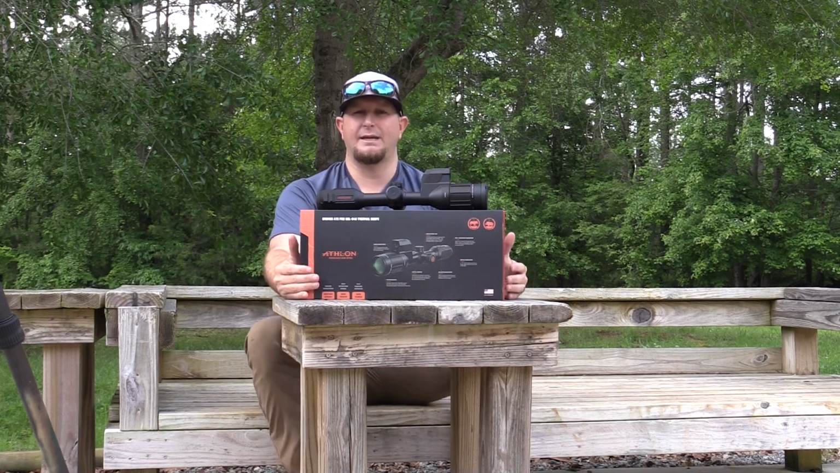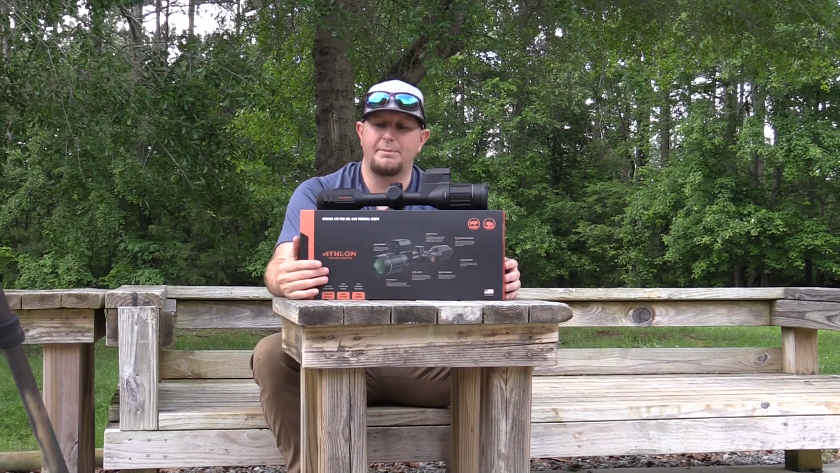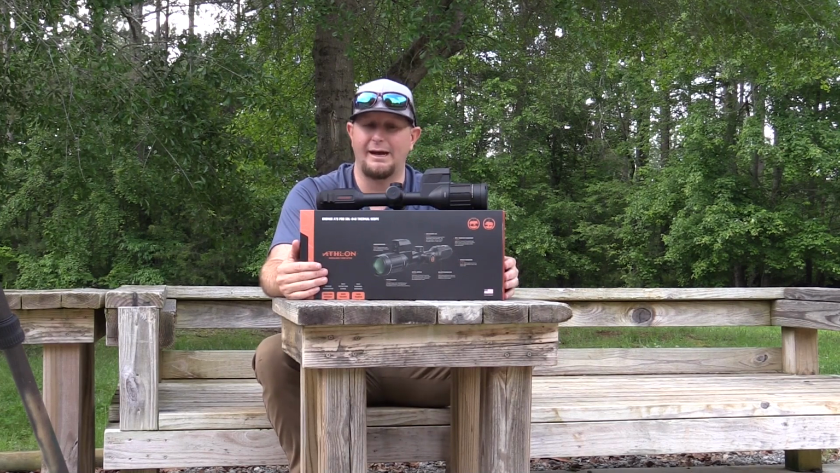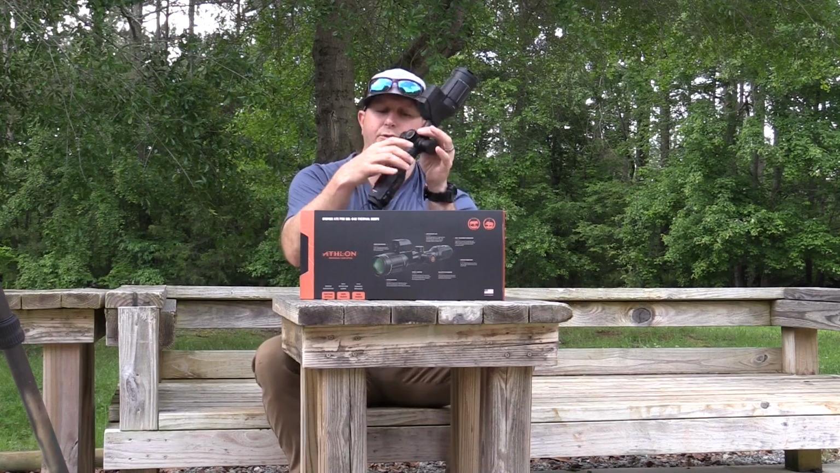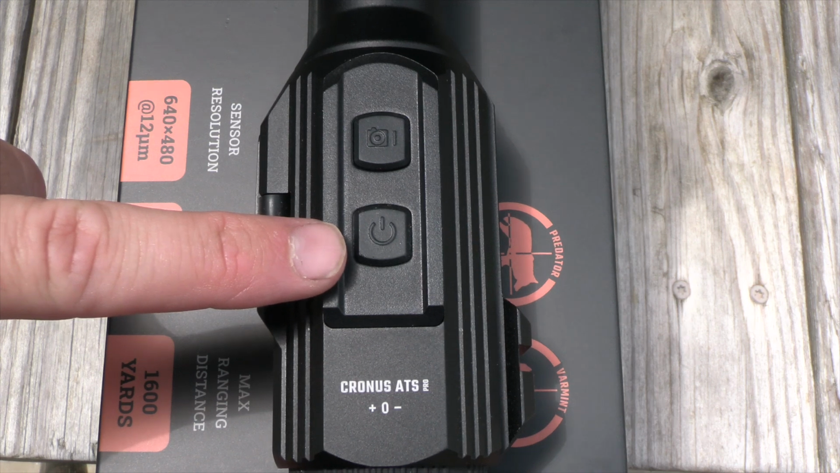Now, the great thing about the Athlon thermal lineup is the button layout up top is one of the most simplistic, if not the most simplistic button layout and menu options that I've worked with of all the thermal optics that I've reviewed. You've got two very simple buttons right here on the bottom side. You've got a power button, and then you have a camera icon.